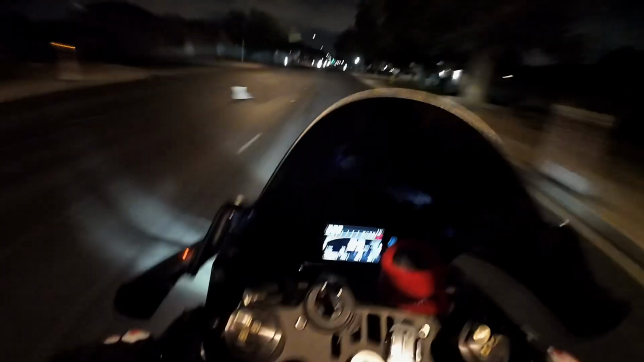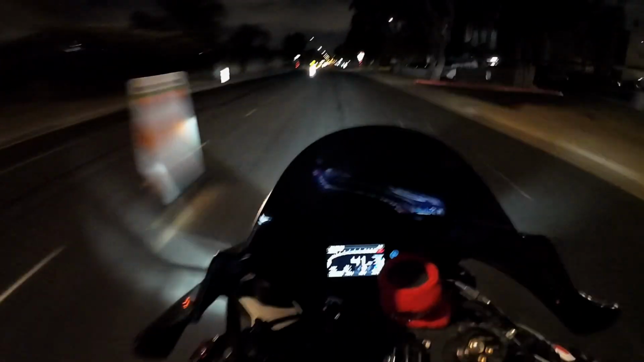Fucking midnight right now, just passing midnight, and I'm rolling through with the R1 full exhaust SC project, ripping through these neighborhoods. But it's cold, holy shit.